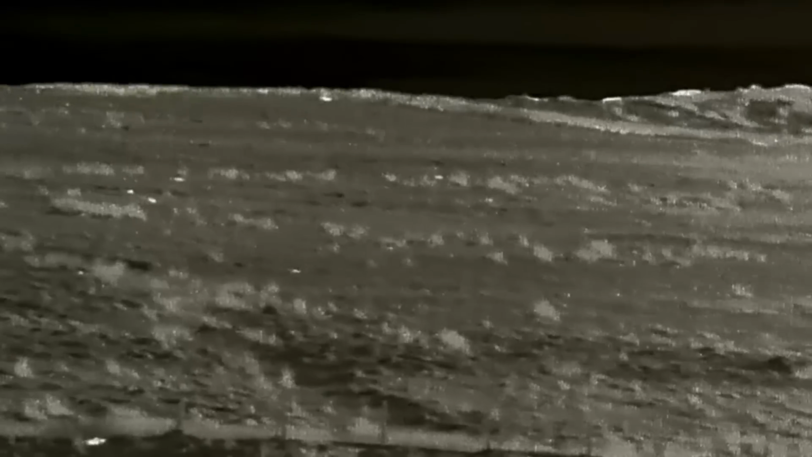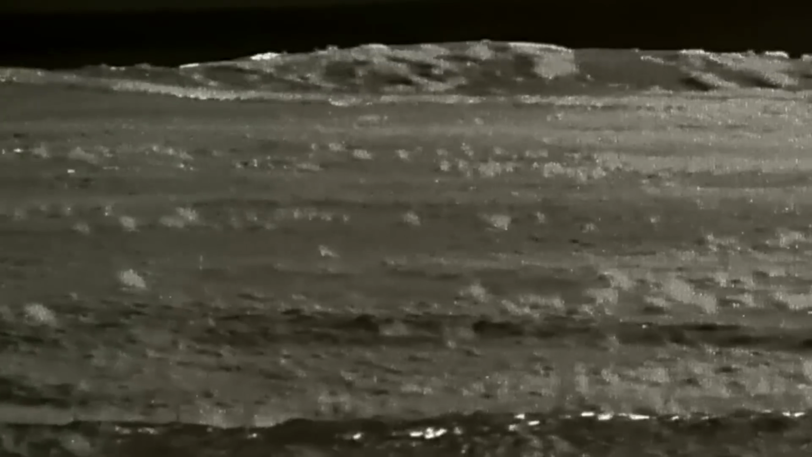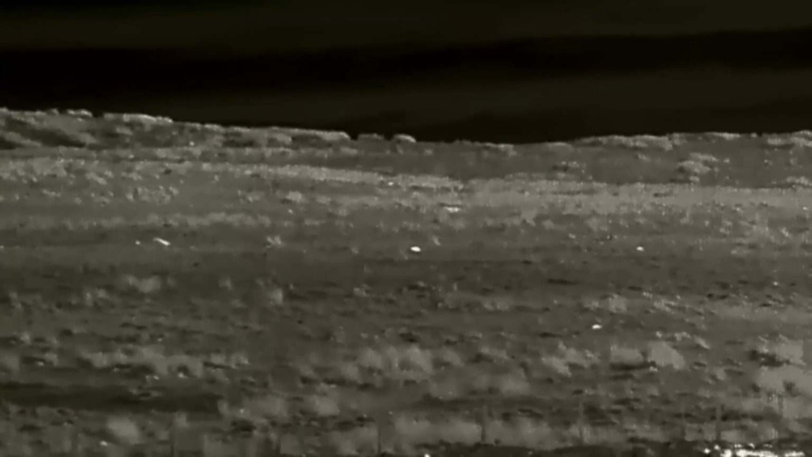Right, my friend's just advised me he's bailing out, so he's leaving me to it. So I'm going to head back up to where I was originally and see if those other two foxes show up.